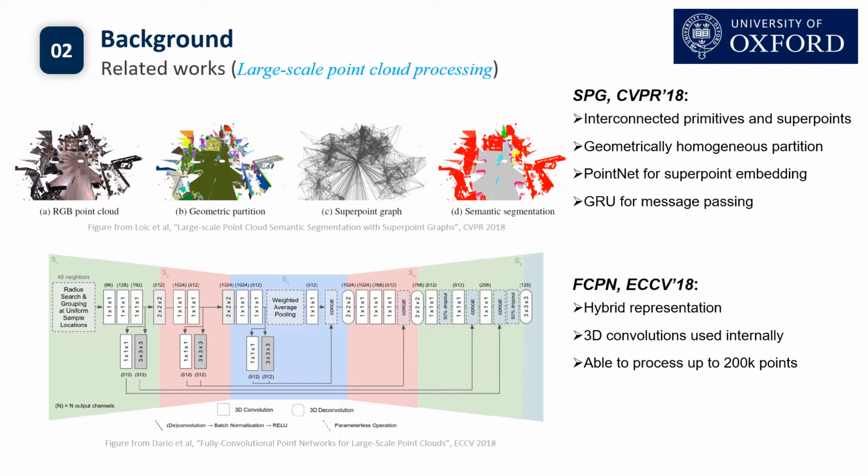Superpoint graph is proposed to represent the point cloud as a set of interconnected primitives and superpoints. They first use geometrical partition and then build a superpoint graph, while PointNet is used to learn superpoint embedding, and GRU is responsible for message passing.